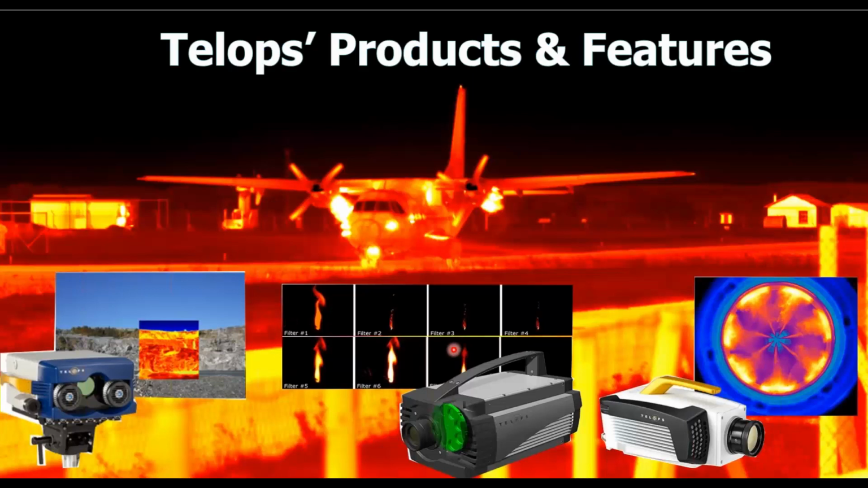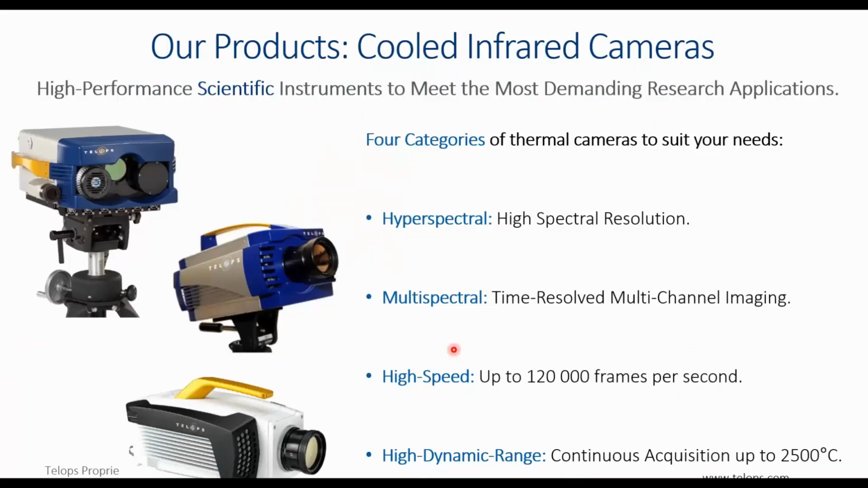Now, I will say a few words about our product lines. We design and manufacture high performance and high-end infrared cameras, and we usually like to classify them in 4 different categories. Those 2 are spectrally resolved cameras, and those are broadband cameras. This one is a hyperspectral camera. This one you have here is a spectrometer inside combined with a camera.